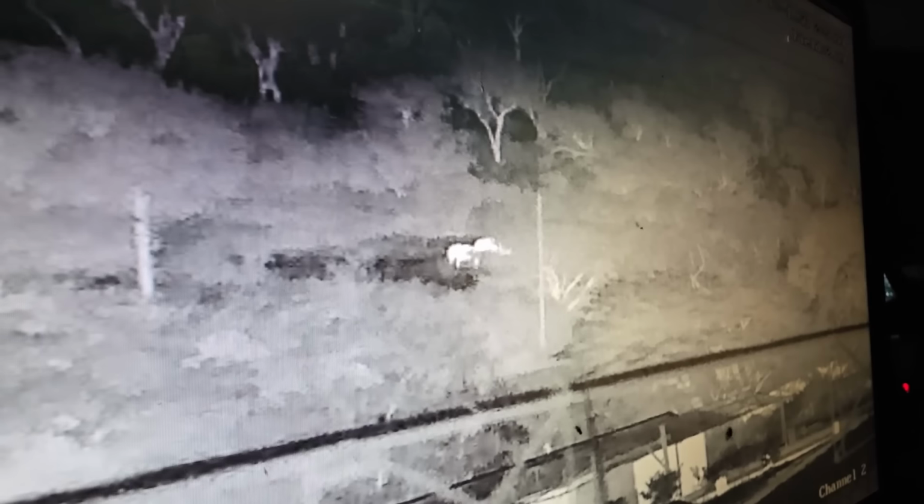Got a clear shot of the elephant now. Is there another elephant there? Looks like there's two elephants there. They're meeting each other. There's two. Smaller one. There's a whole herd of elephants. All those white spots are elephants in the Kruger National Park.